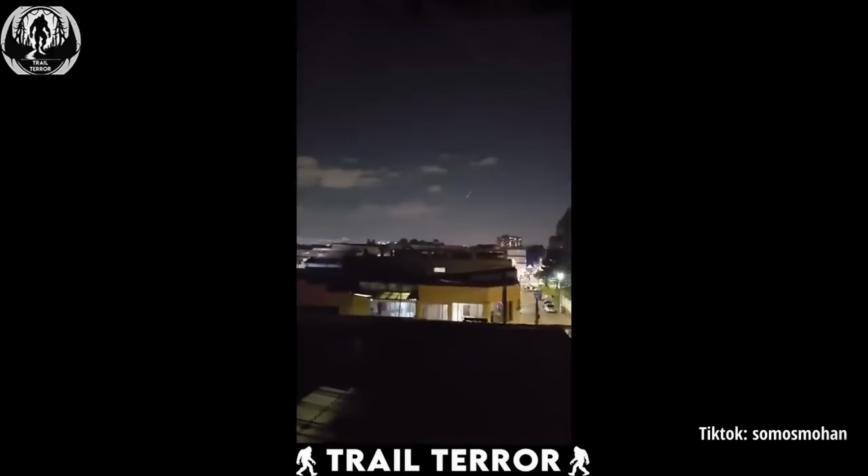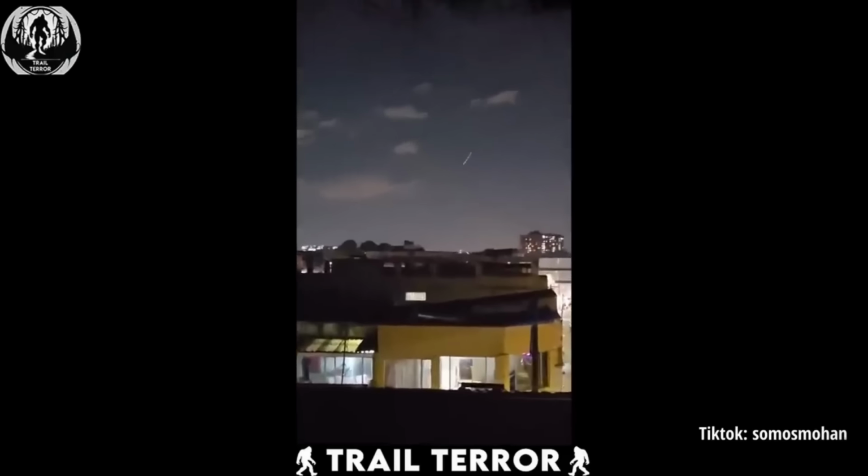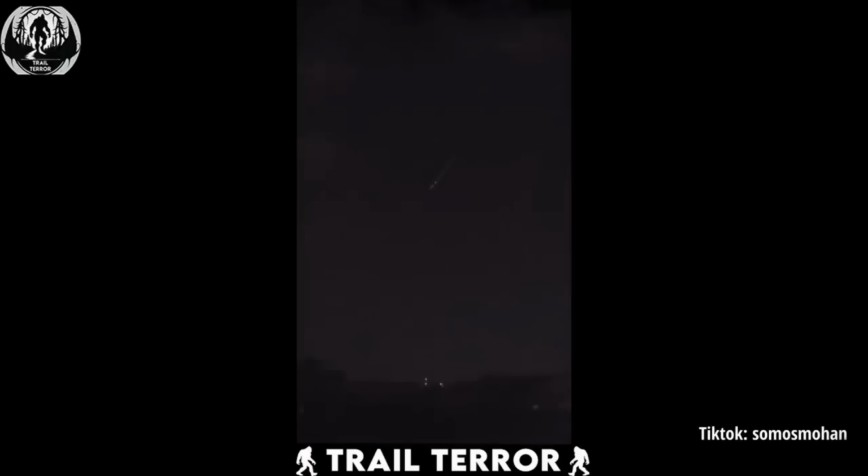The homeowner who uploaded this footage firmly believes it captures a genuine unknown flying object sighting. And honestly, it's hard to come up with another explanation. Some skeptics might say it could be Starlink satellites, but those don't have the colorful flickering lights like this. Whatever it was, one thing is for sure. Aliens definitely know how to create a captivating spacecraft aesthetic.